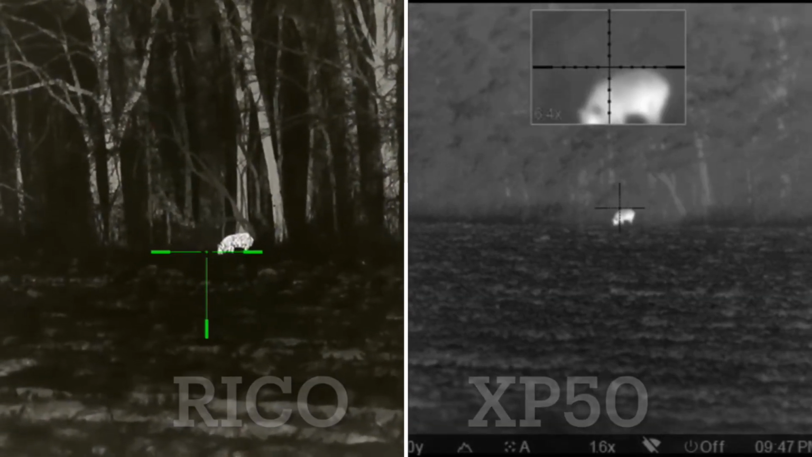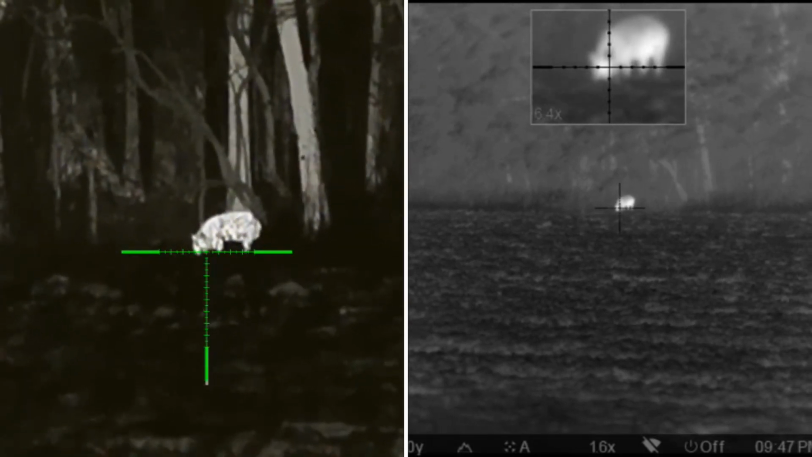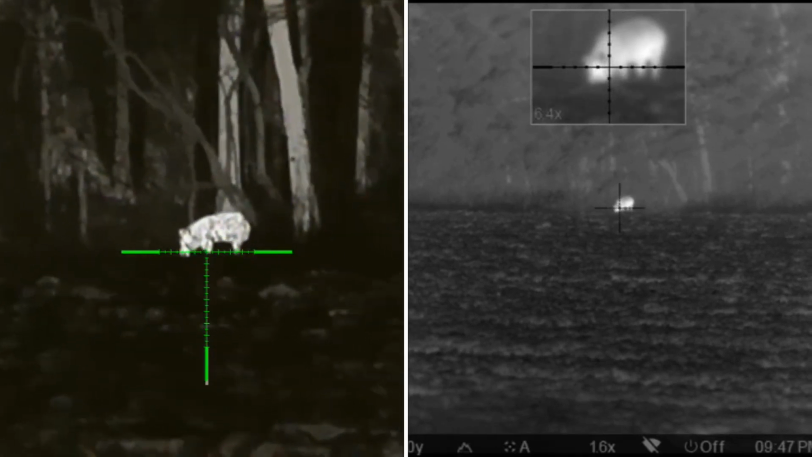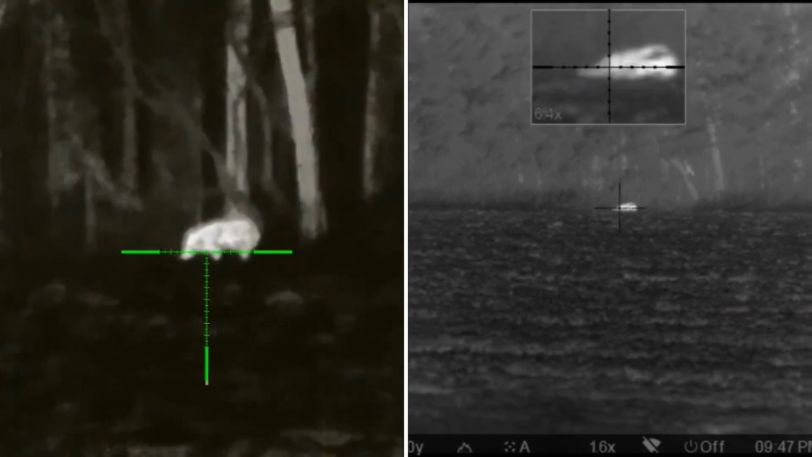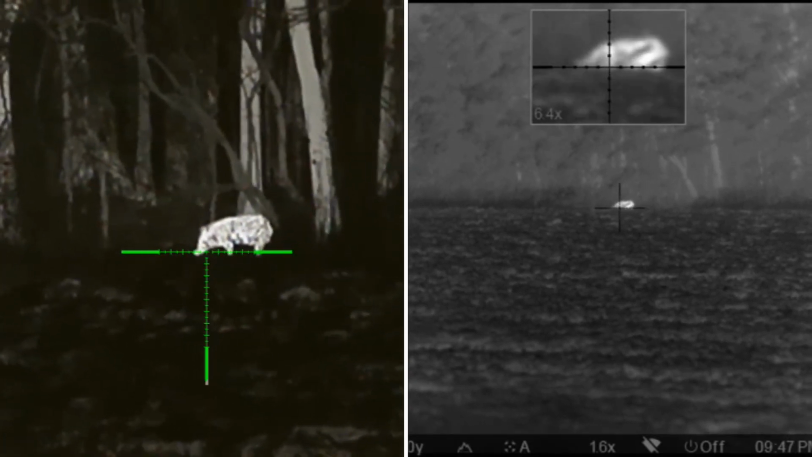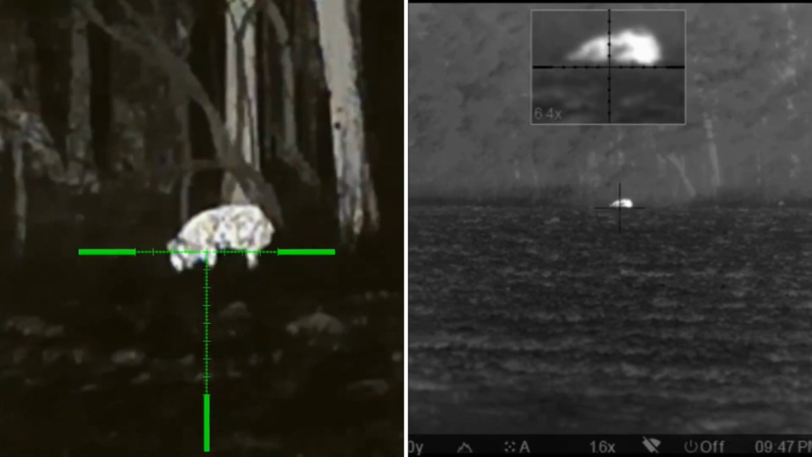I wanted to put this clip in there because this is actually an XP Trail. This is some old footage, but I was looking at the same area where I shot both these hogs, and I figured it'd be good to put it in there. That's an XP Trail before the image boost, so I'm not looking at quality, just at the surroundings and whatnot. But anyway, I put that one in there too.